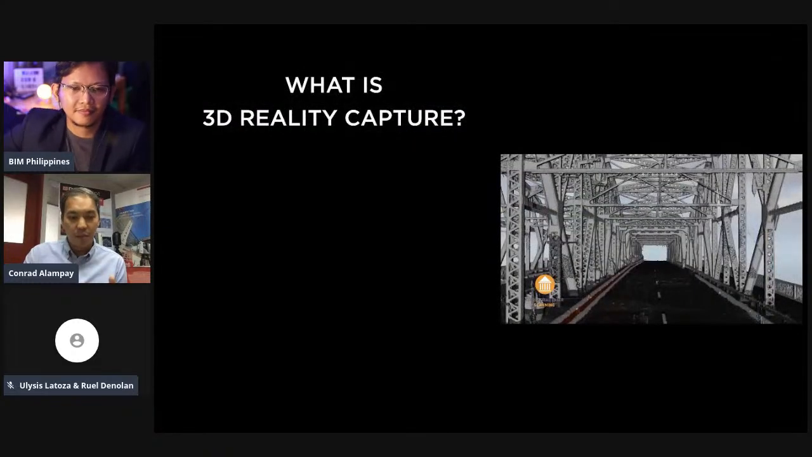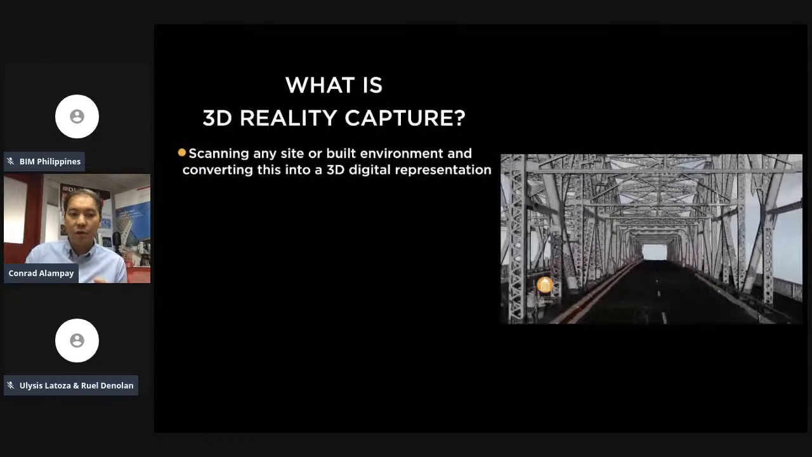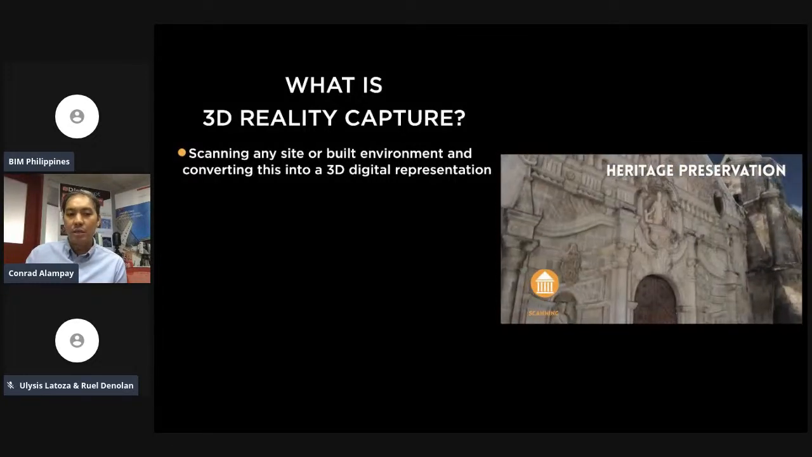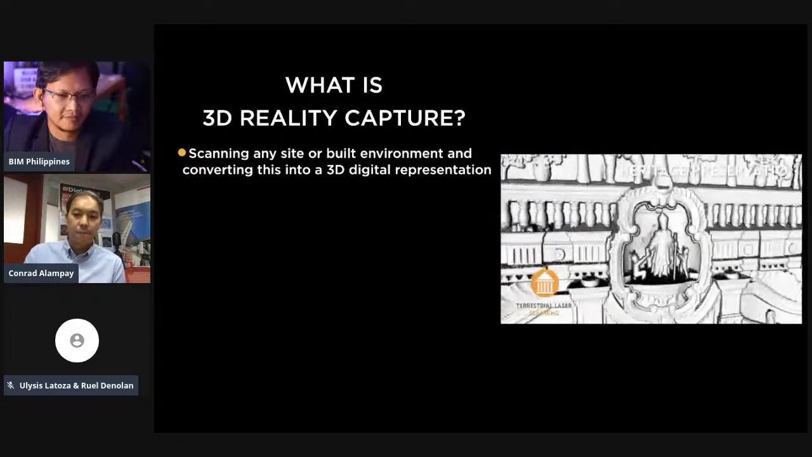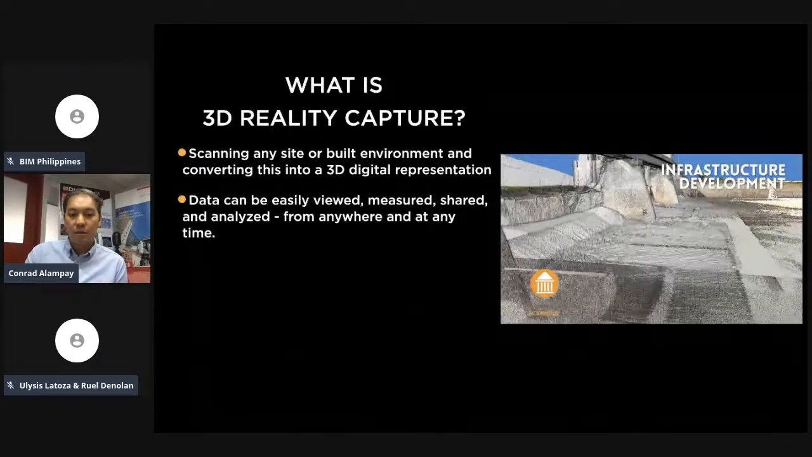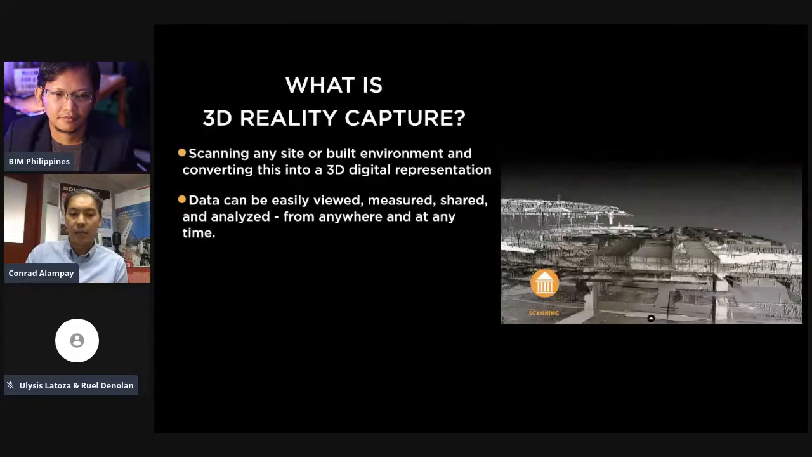So I'd like to share maybe a definition of what reality capture is. For those that may be seeing this term, reality capture, what is it all about? Really, it's scanning or documenting any site or building or built environment and generating this into a 3D digital representation. So this digital picture represents the built environment where you can now view it, measure, share, and analyze it virtually from anywhere at any time.